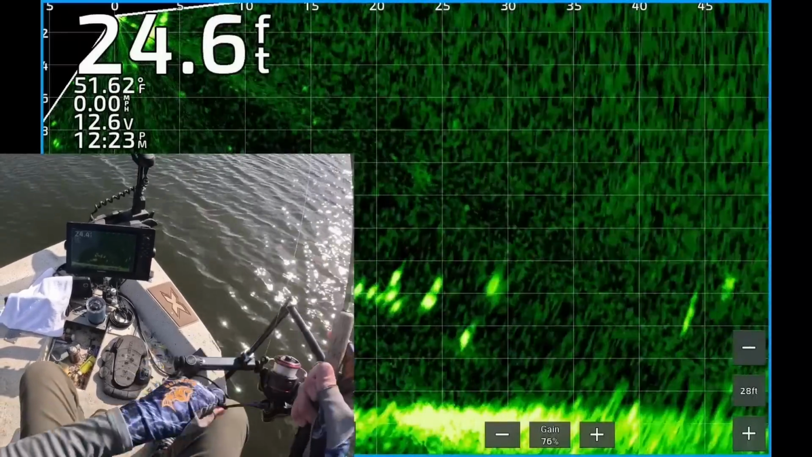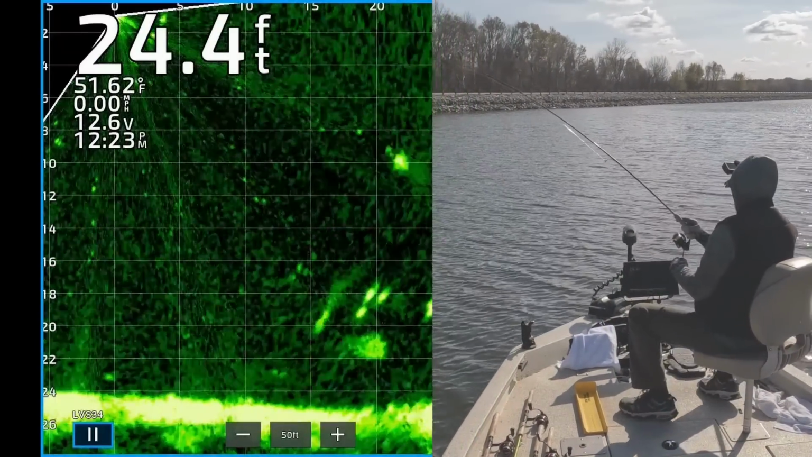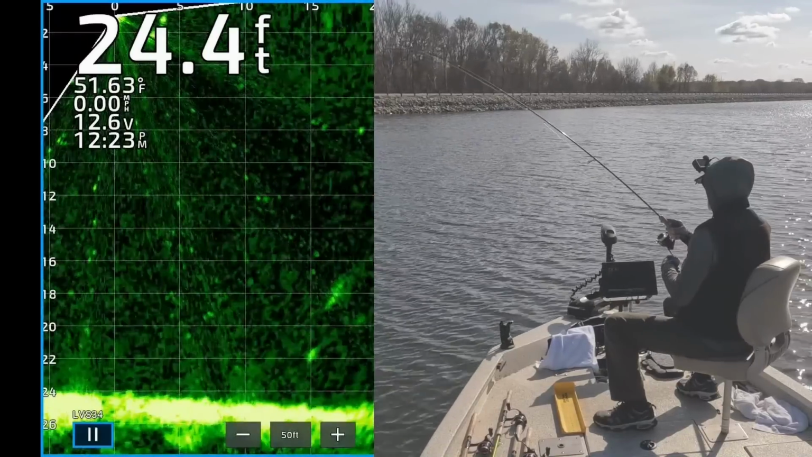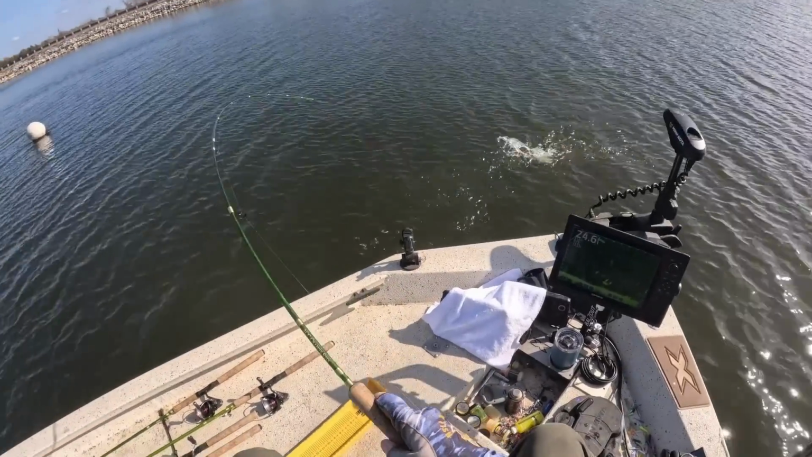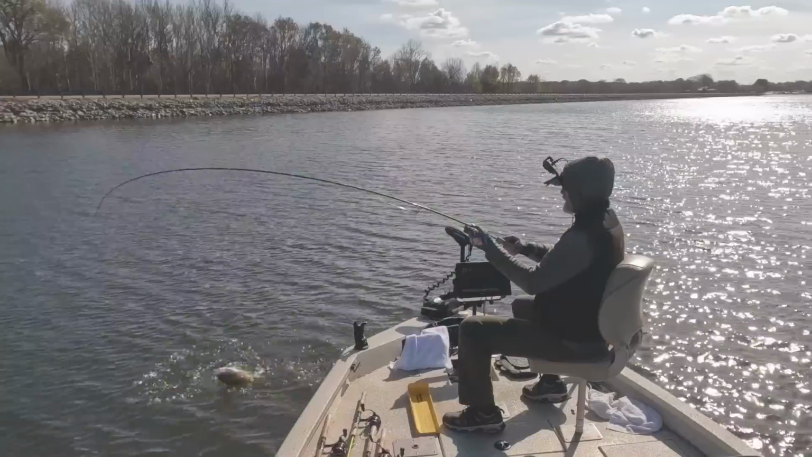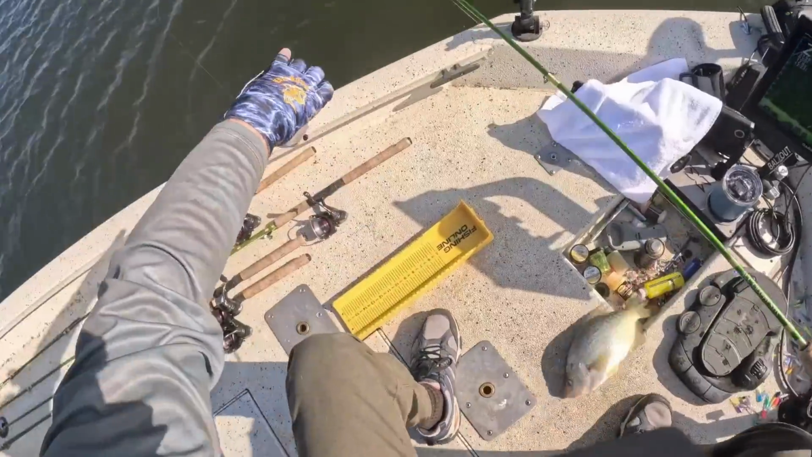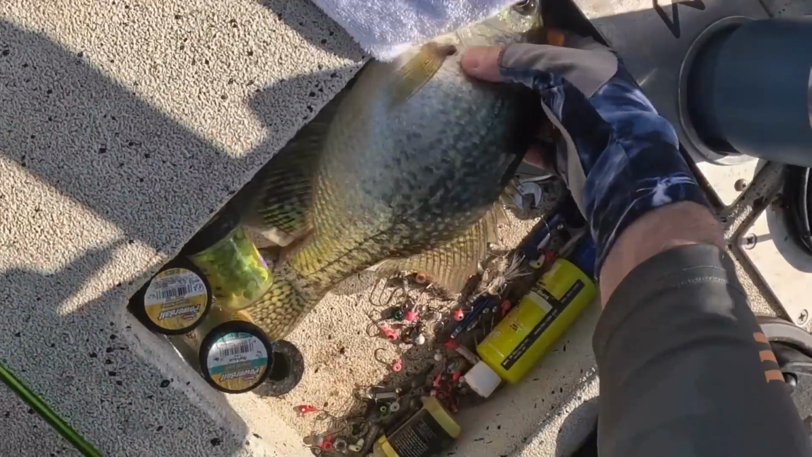Yes, got that one. That's 35 feet out on the bottom. Goodness gracious. Hope that ain't a catfish. No, that's a crappie. Get in the boat right here. Oh my goodness. Golly.